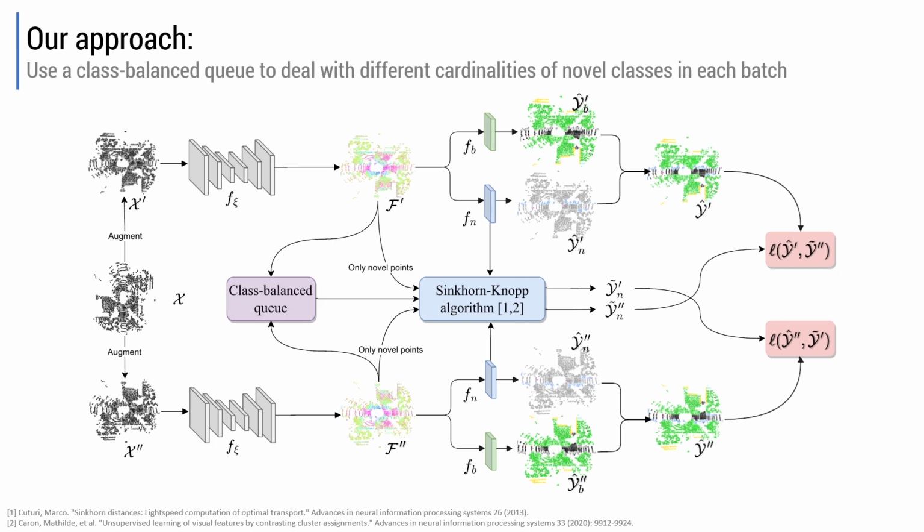In NOPS, we utilize a class balance queue as an additional component of our approach. This queue serves to store a fraction of the features from novel points in previous batches. At each iteration, we concatenate the actual features with the content of the queue. This combined data is then used as input for the Sinkhorn-Knopp algorithm. The purpose of incorporating the class-balanced queue is to address the issue of varying cardinalities of novel classes in each batch. By storing and reusing a portion of the features from previous batches, we aim to achieve better balance and stability during the training process.